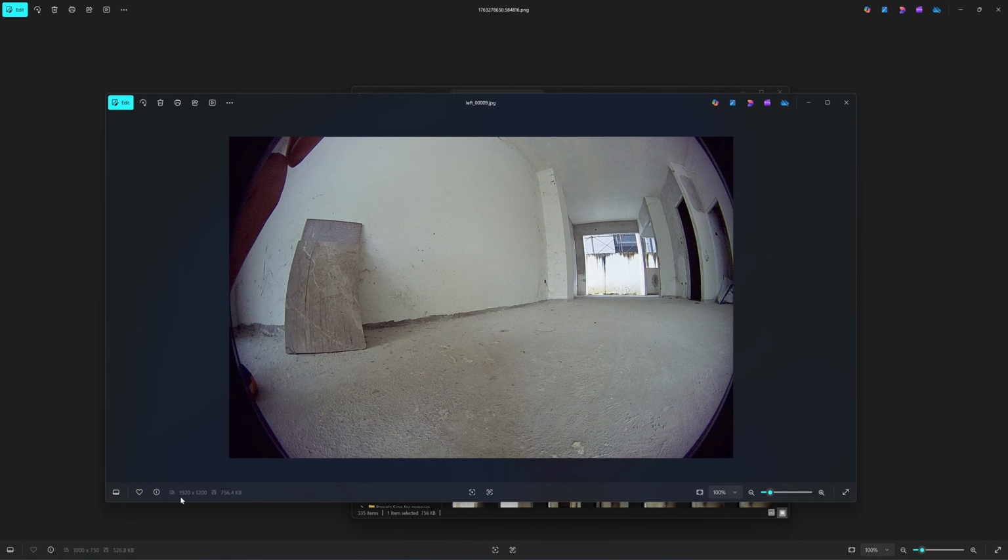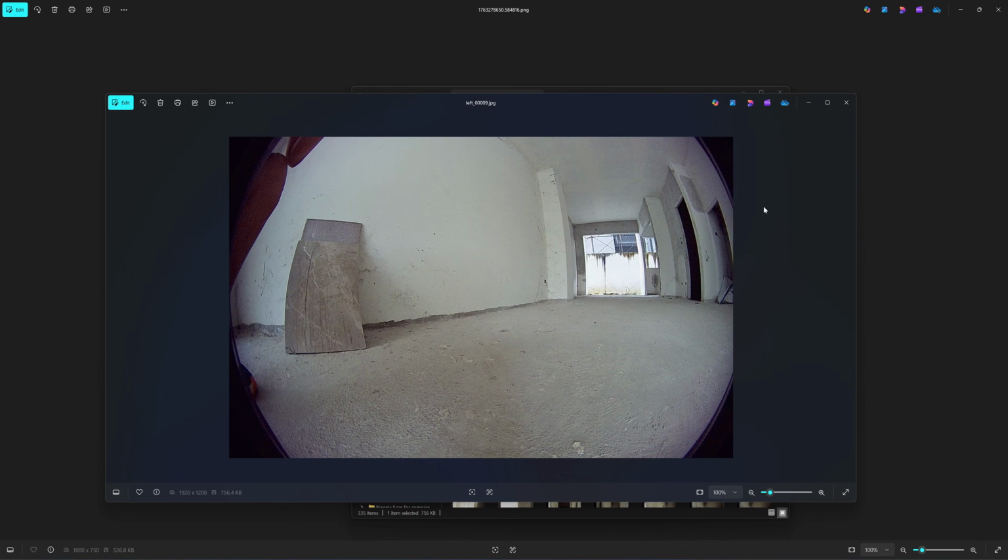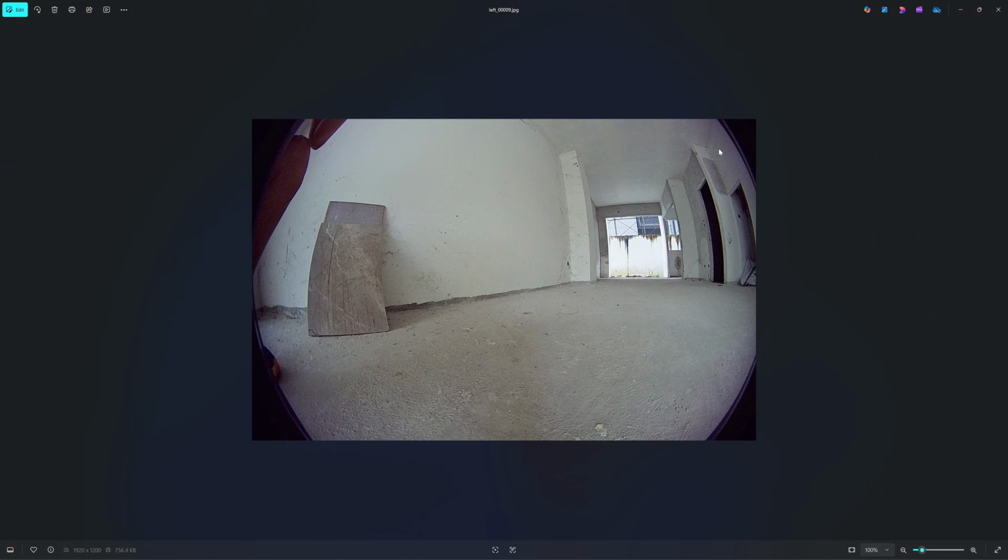The image size is 1920 by 1200. That is 2.3 megapixels, and they advertise their RGB camera as 2.3 megapixels, and they use all of the pixels for mapping the point cloud. Image resolution from the Chassis one is 3 times higher than the image resolution from the Eagle.